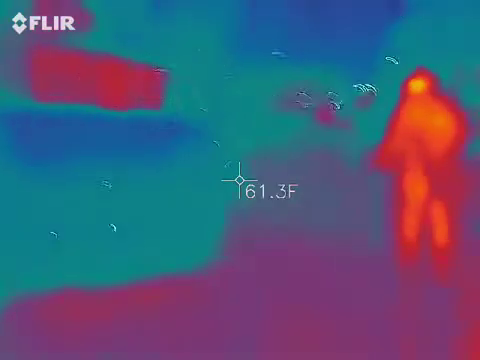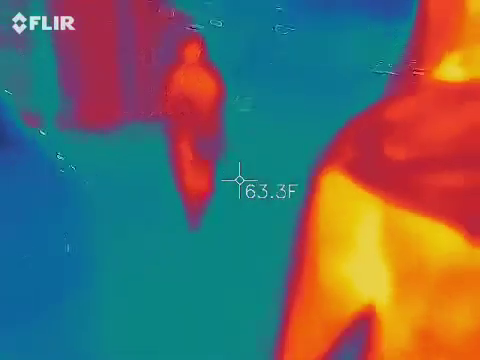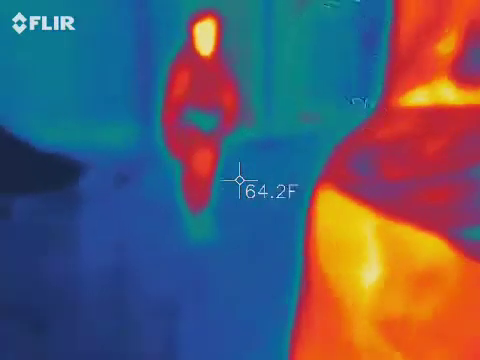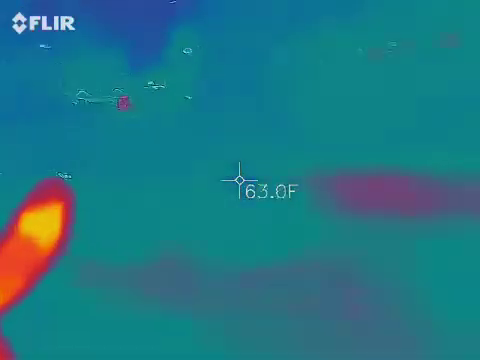Then you want to look for black, you said? Yeah, like moving black. Or what was the other color? Craziness. So her EMF is already going off, which is good. Yeah, so I was like, there, right there, yeah.